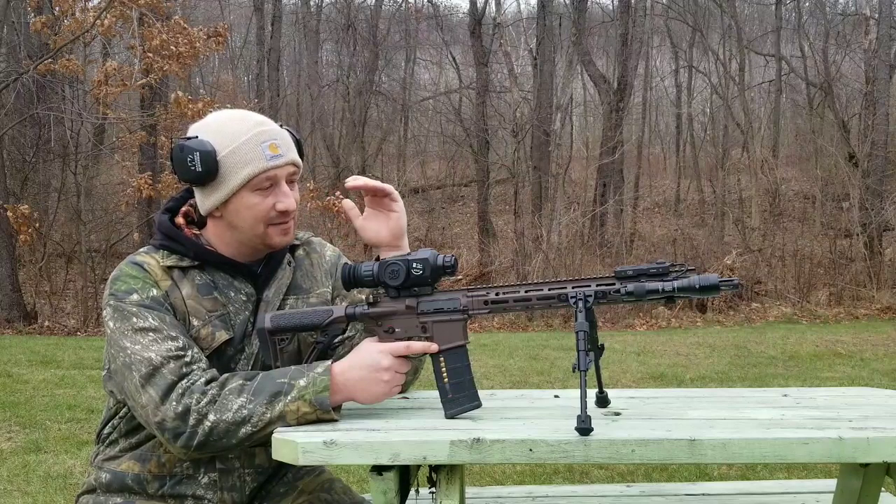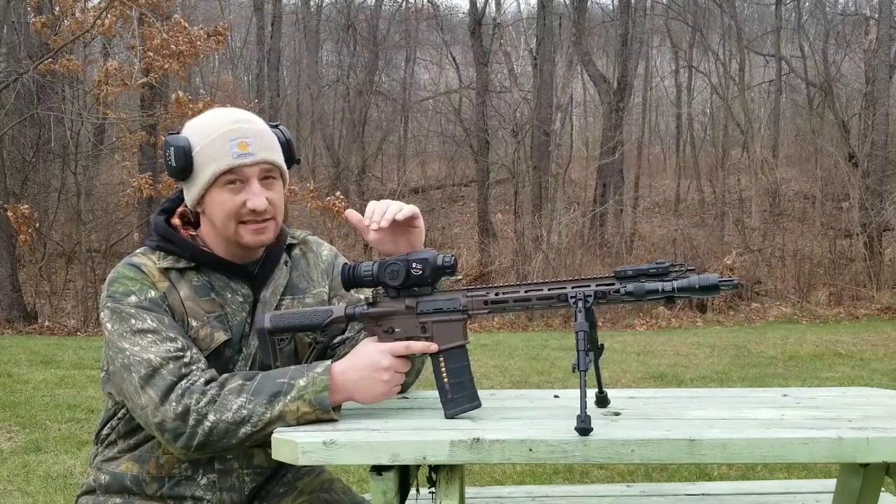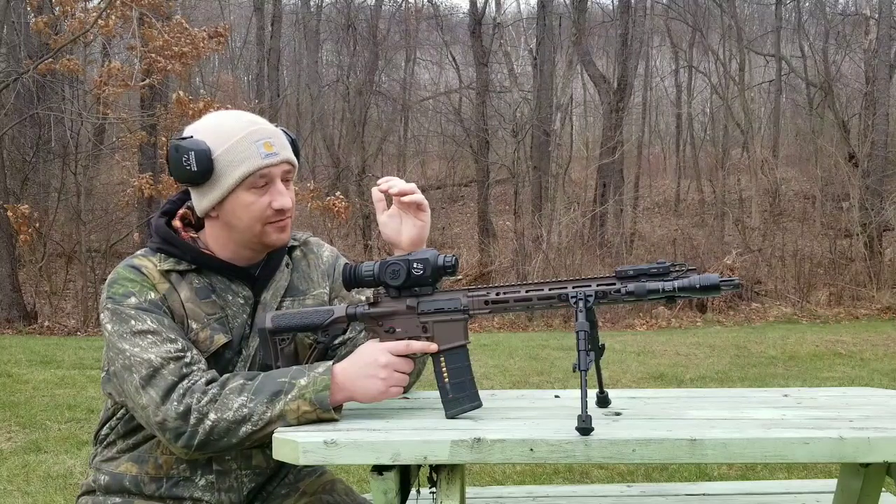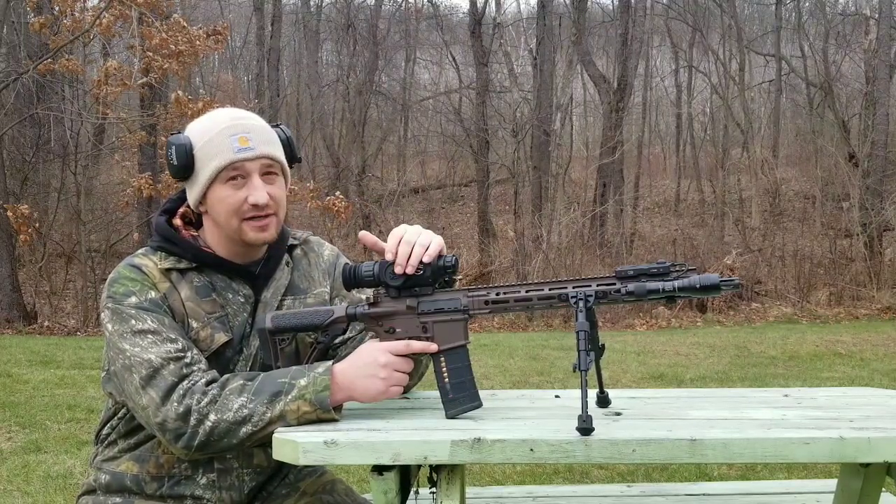I haven't been able to use this hunting on a rifle yet, but I was using it as a rifle scope and it's been working excellent that way. So I'm going to try to get it zeroed in and see how it works, mounted up on a rifle, and if I have anything to report, hopefully I can get some video on here with you guys.